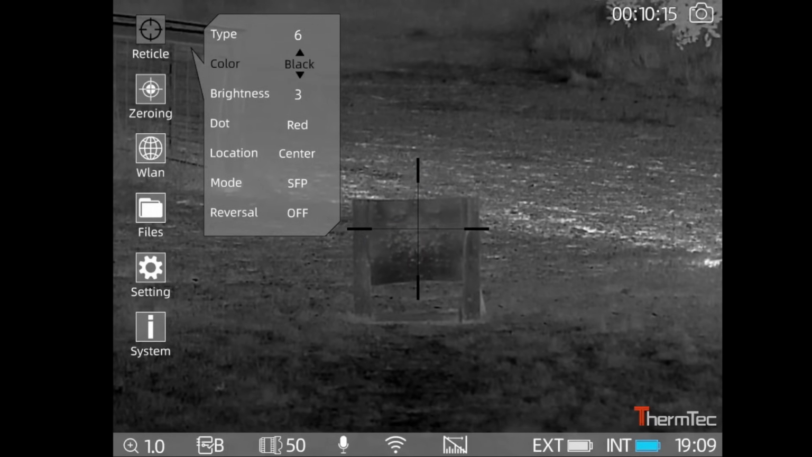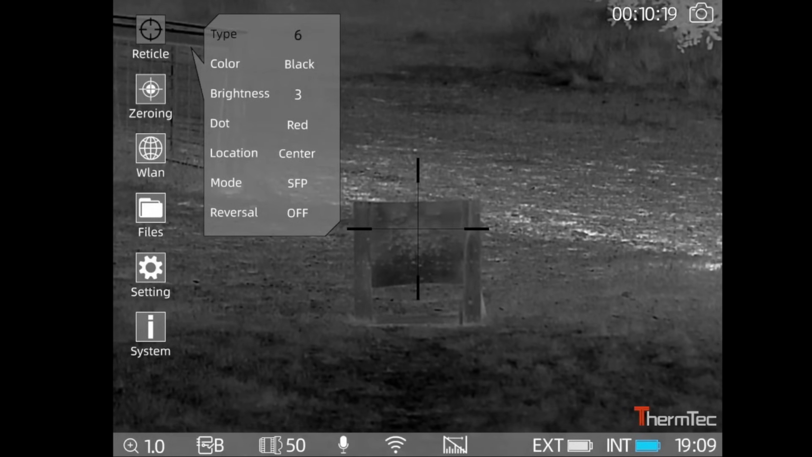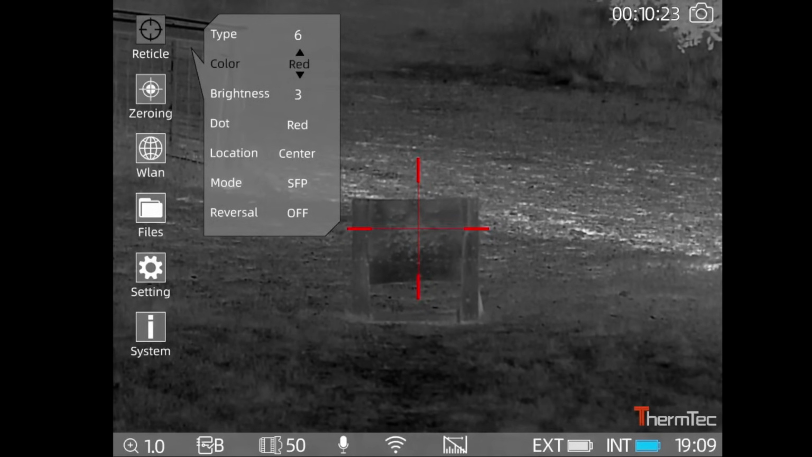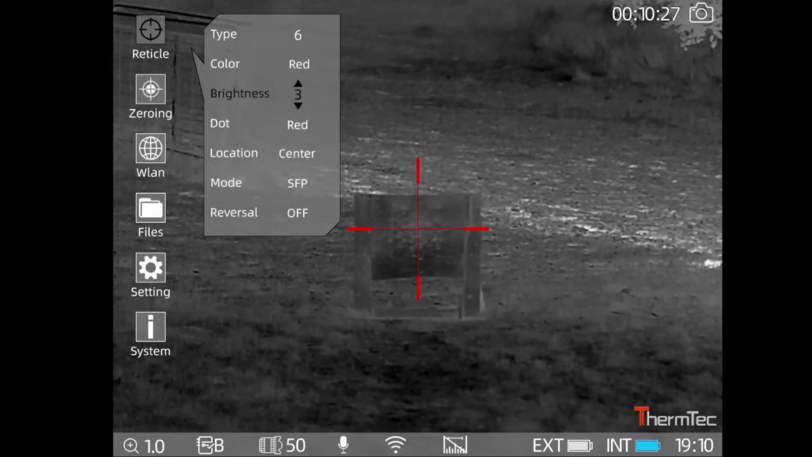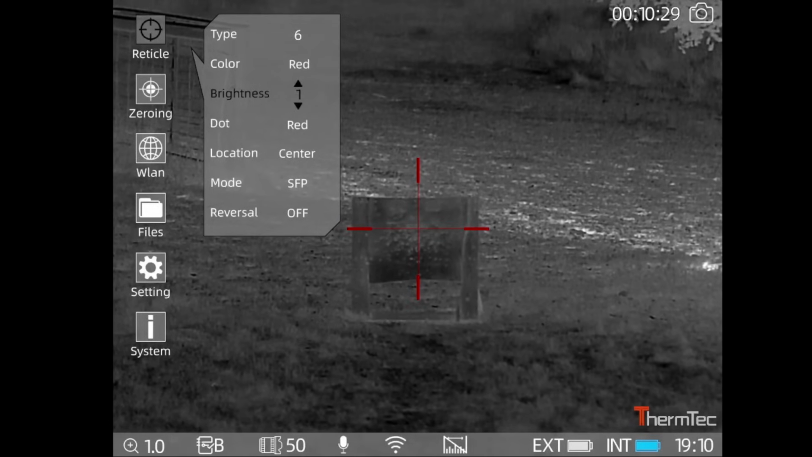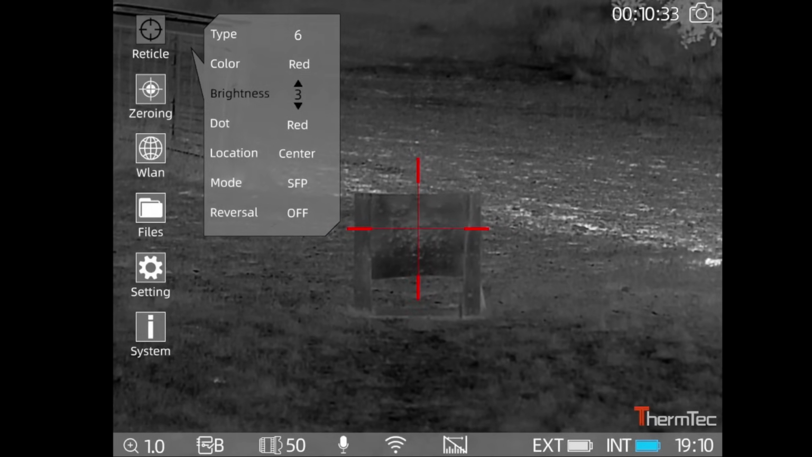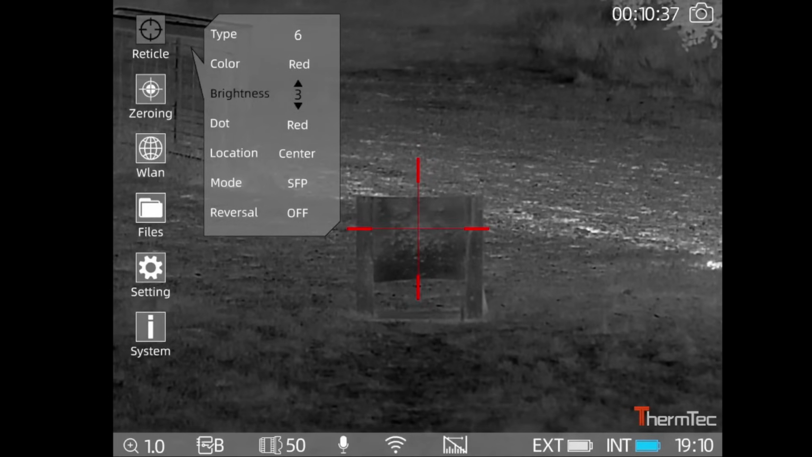I'm going to leave it on black. Actually, for the purpose of the video, I might put it to, say, red. I think you can change your brightness of your reticle, so you've got 3 different brightnesses. I'll leave it on 3.